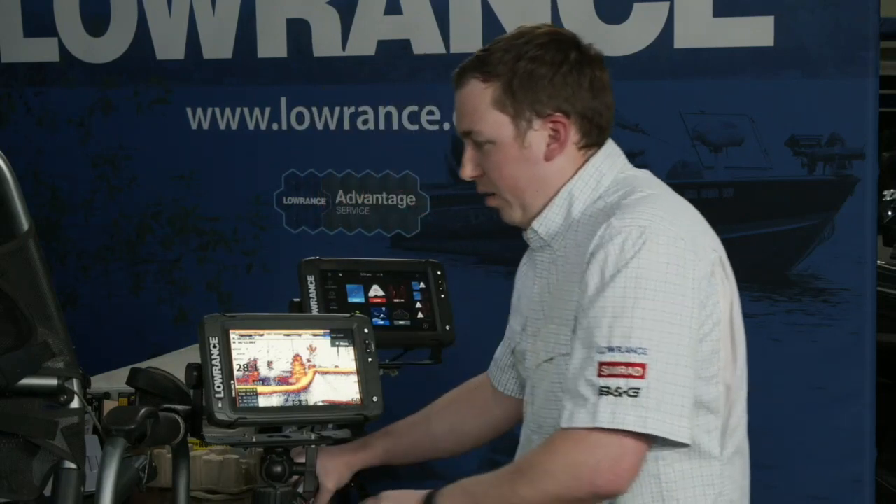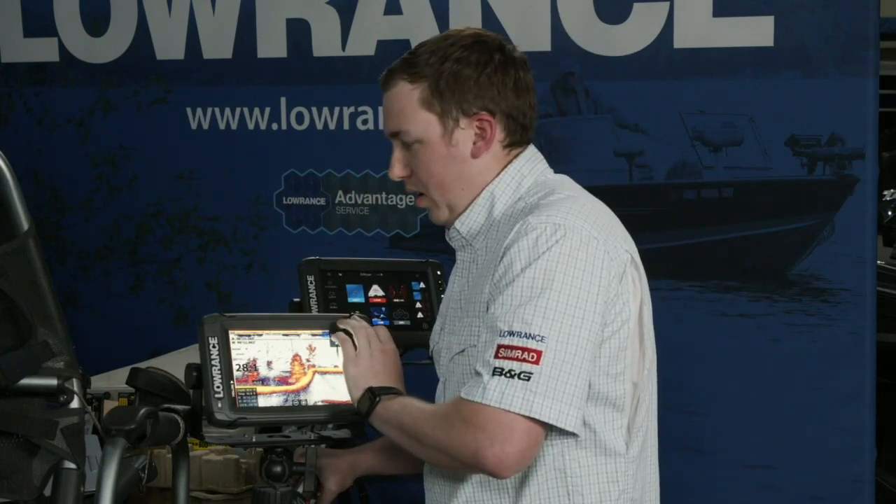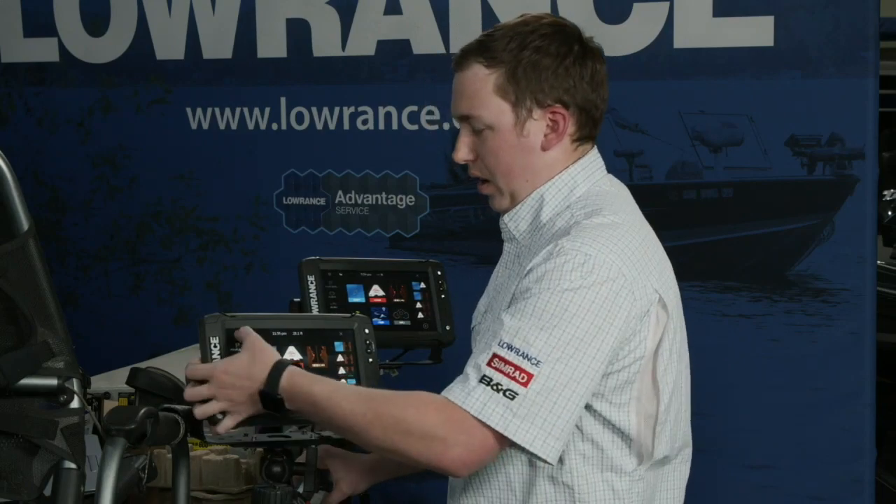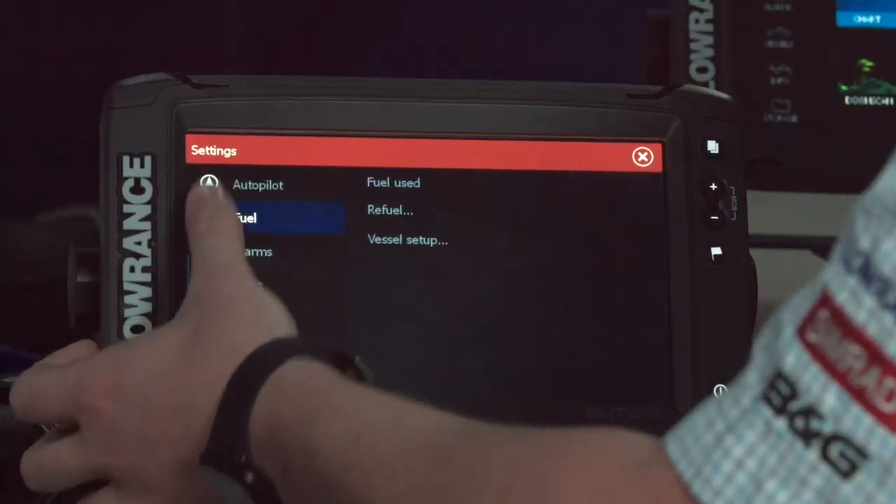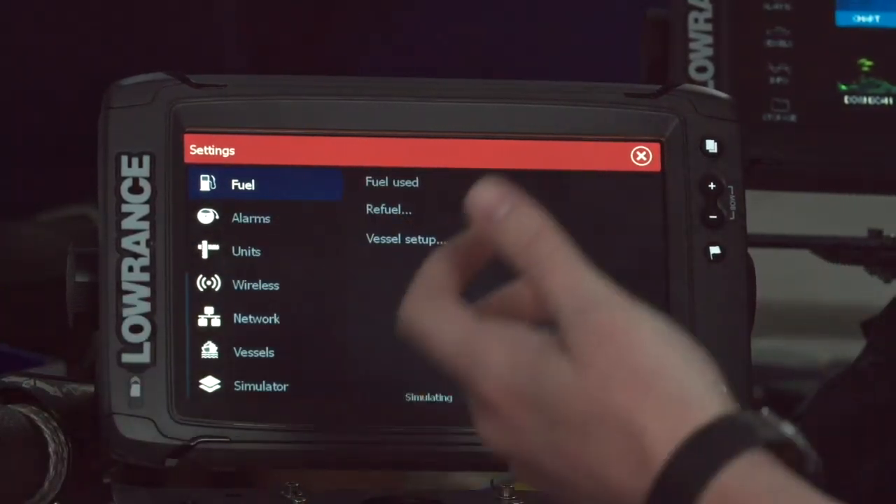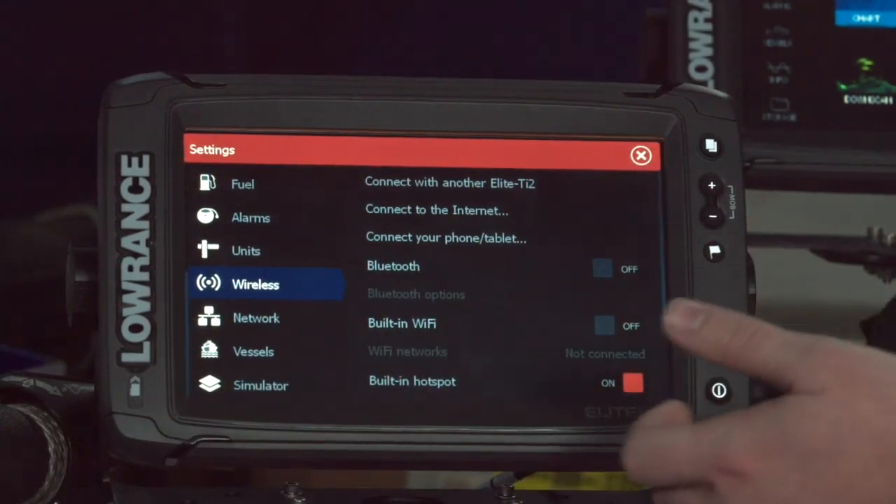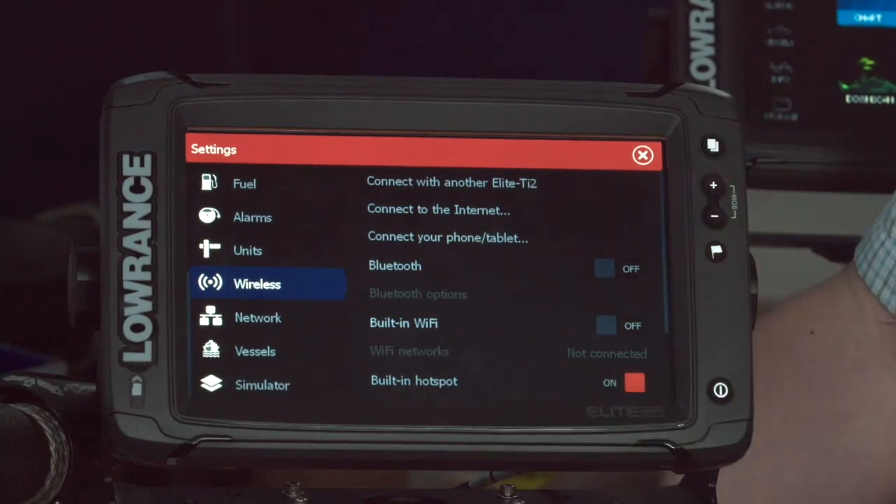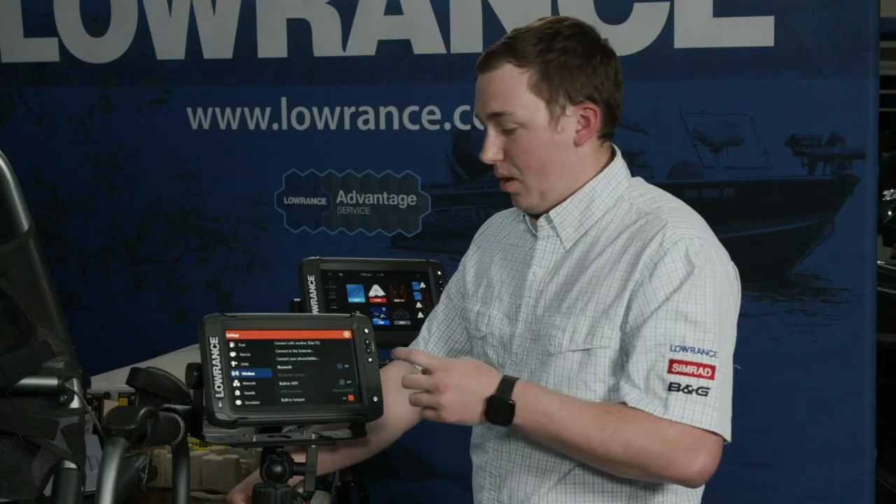Set up an iPad or a phone for wireless networking and screen mirroring. Okay, well I can't actually wireless network a phone, but I can do screen mirroring. So what I need for screen mirroring is I need the Lowrance, or I need the Navico Link app. So just go to your app store and download the Link app.